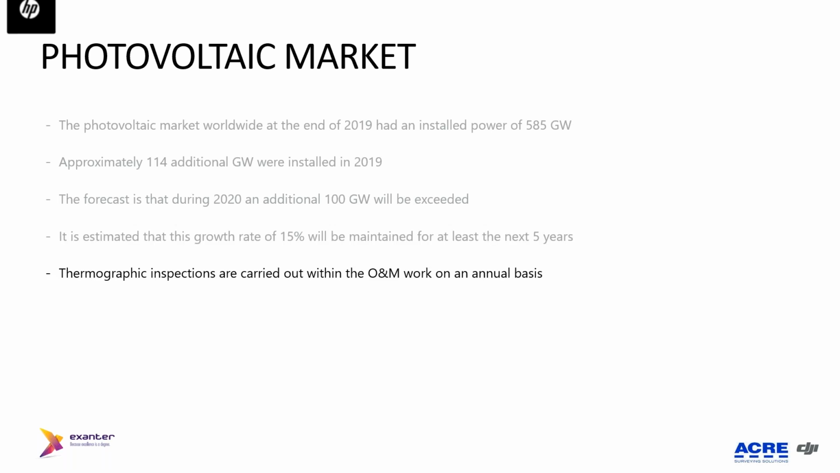Within this market, or within the operations and maintenance activities of this type of installation, the thermography inspection of the plant is really important, because differently from other technologies, here in the module itself, the electricity is directly produced.